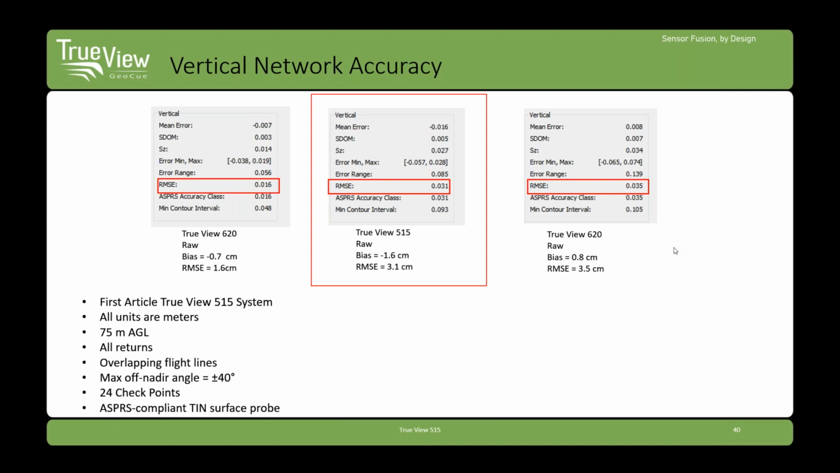So here we've not said, let's go look at a single flight line instead of putting them together, because things get worse when you put together overlapping flight lines. A little bit of drift in GNSS and so forth, and it's going to show up in accuracy. But that's the real world. So we really want you to see the real world results. If you go fly these sensors, you have normal overlapping flight lines and so forth, depending on what your project needs are. What kind of results can you expect? We used ASPRS compliant triangulated irregular network surface probing. So this is in compliance with the 3D accuracy specs of ASPRS.